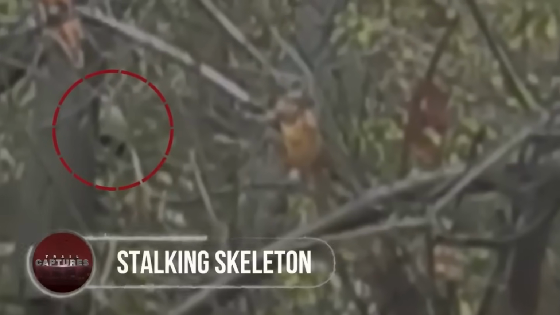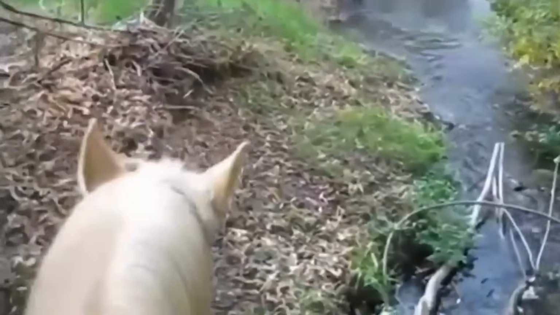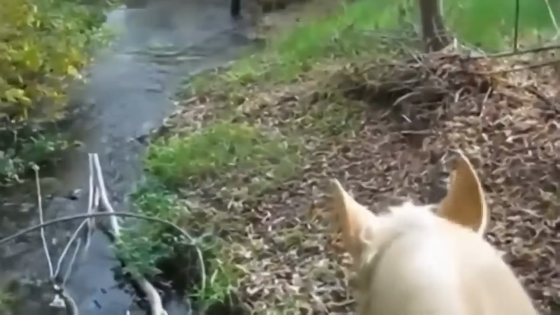Stalking skeleton. Judging by the body language of this skeleton, someone definitely put it up to this. A man was riding out on his horse by the trail road in the countryside of Montana when he noticed a moving skeleton that was hiding behind a tree while keeping a close eye on him, as if it were stalking him. It would look at the recorder and then quickly hide, revealing it to be a case of a possessed skeleton. As the video found its way to the internet, several speculations started, from it being a scared alien to a demonic creature that was up to something sinister.